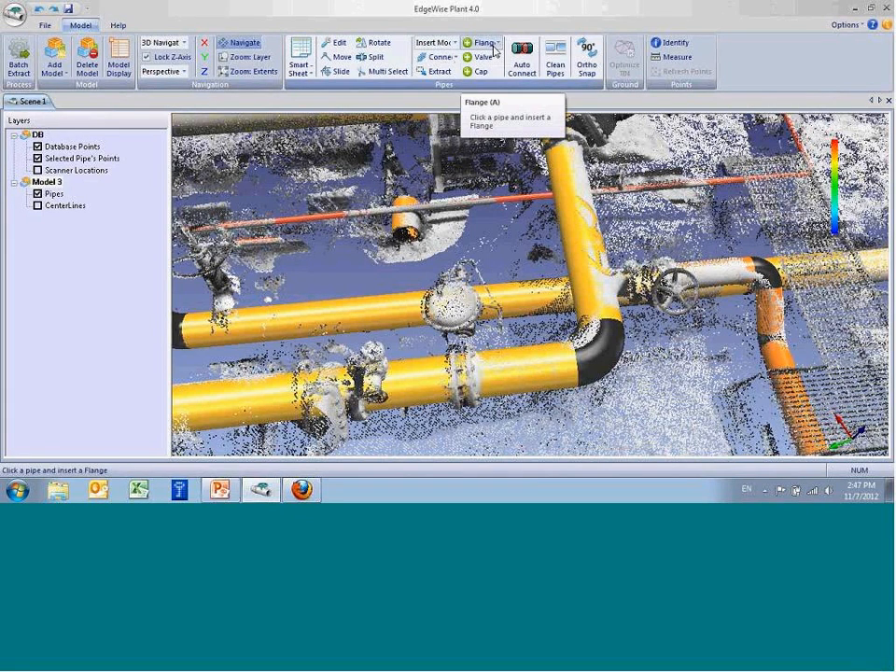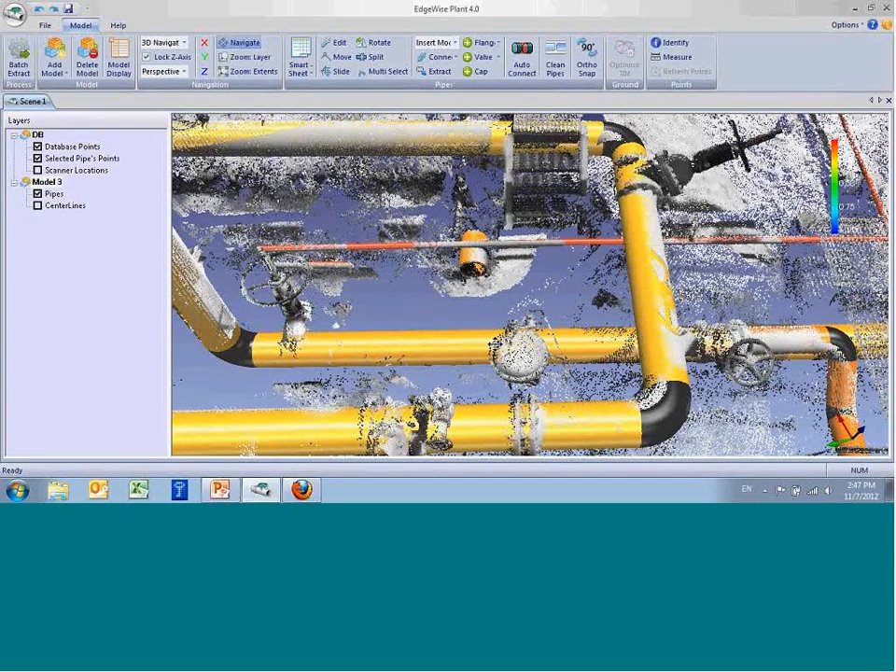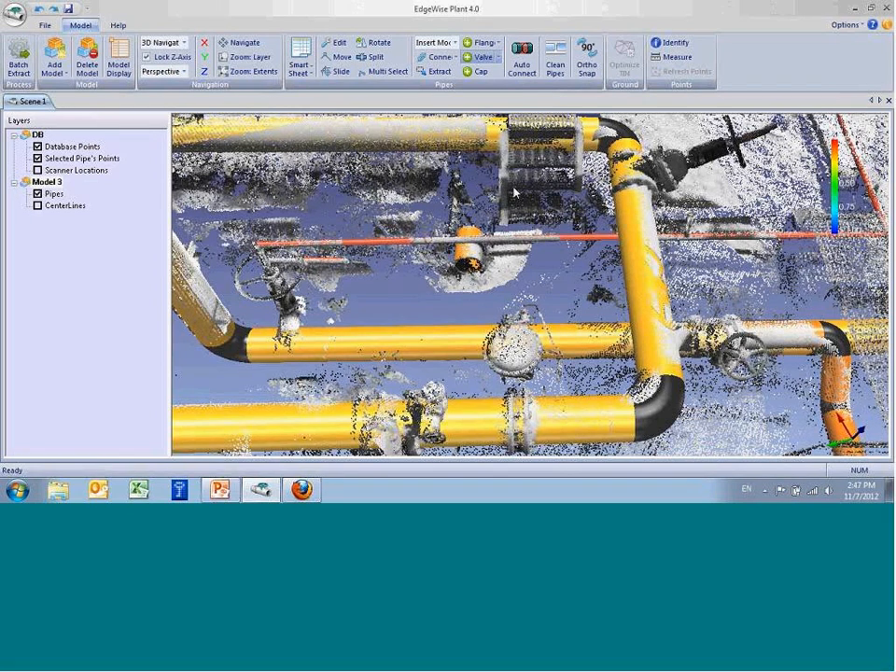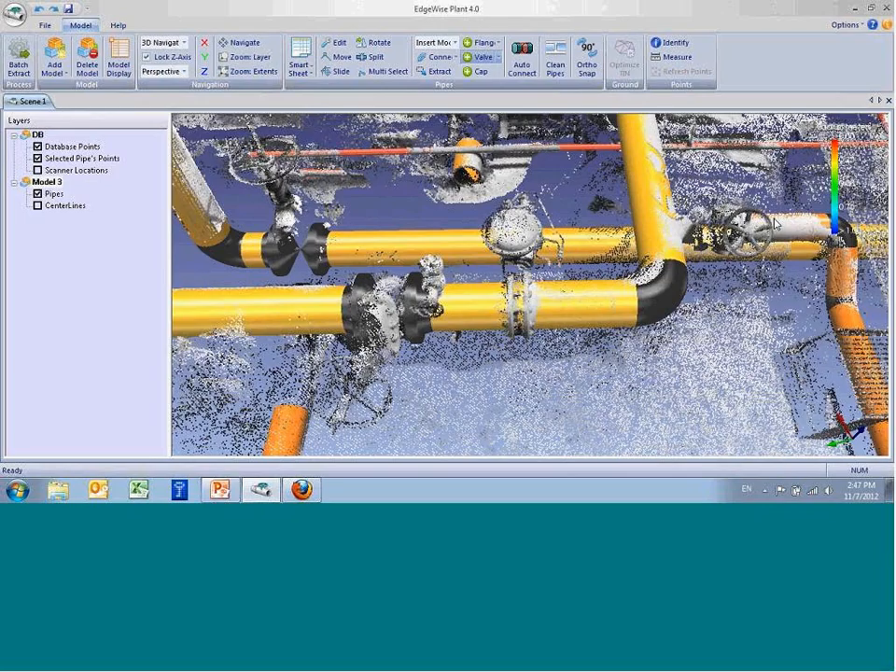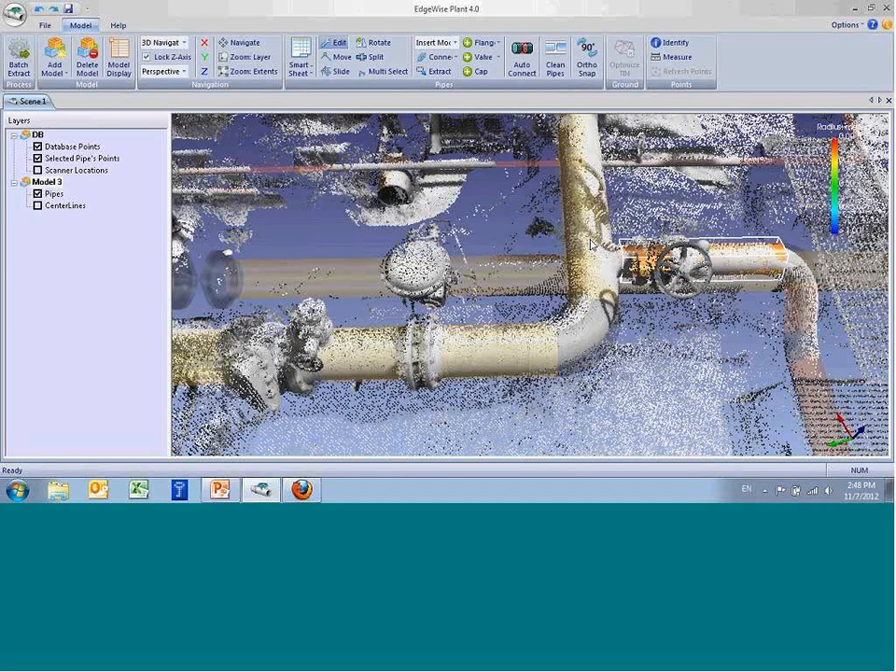Standardized, we can go through and start adding components. There are a bunch of valves here attached to these pipes. So let's drop in a valve. We have a host of different valves that you can choose from. These look like flanged gate valves. So you see one here, you see one here, one here. Actually, I'm going to need to extend this pipe a little bit to put a valve on it.